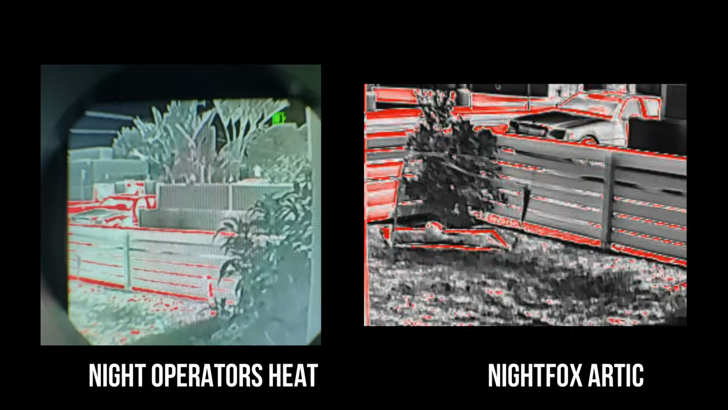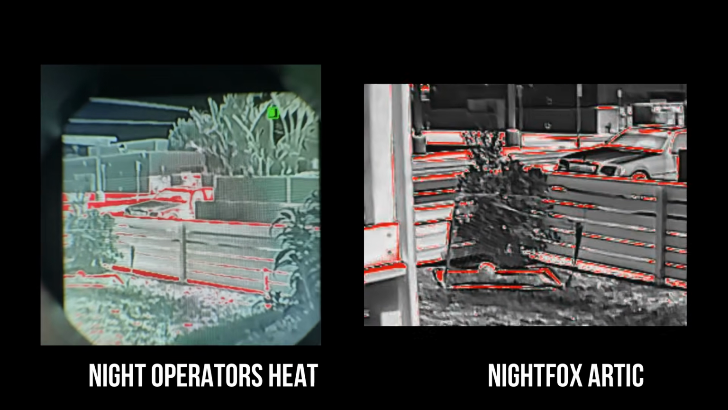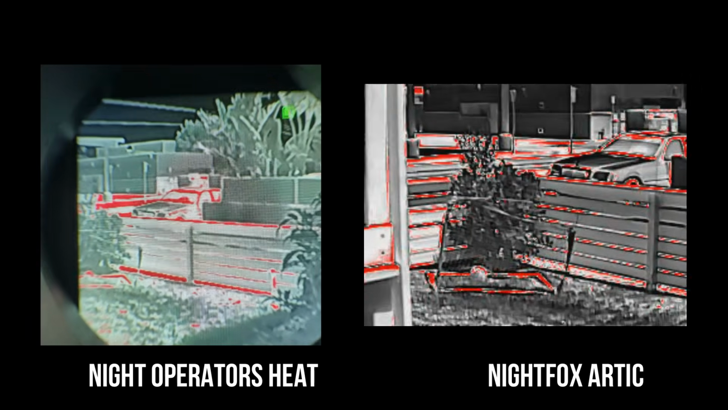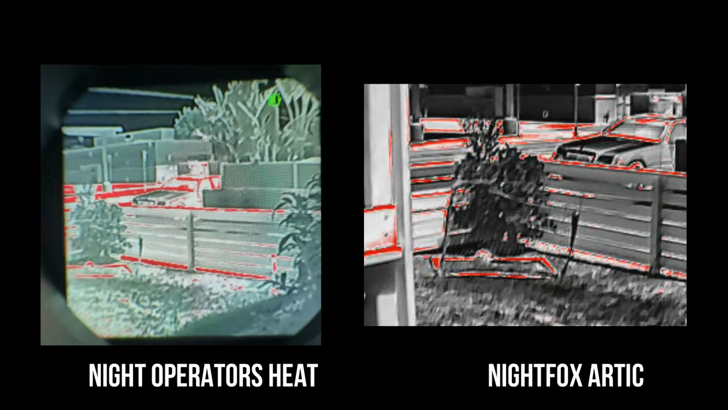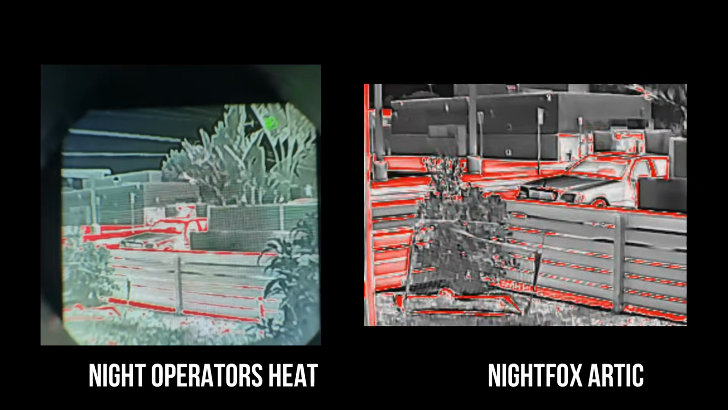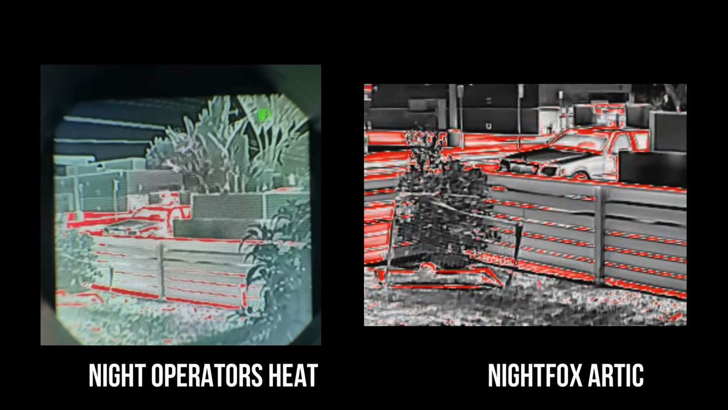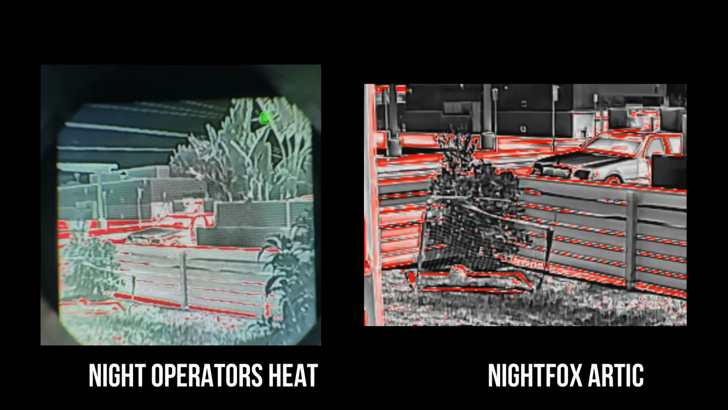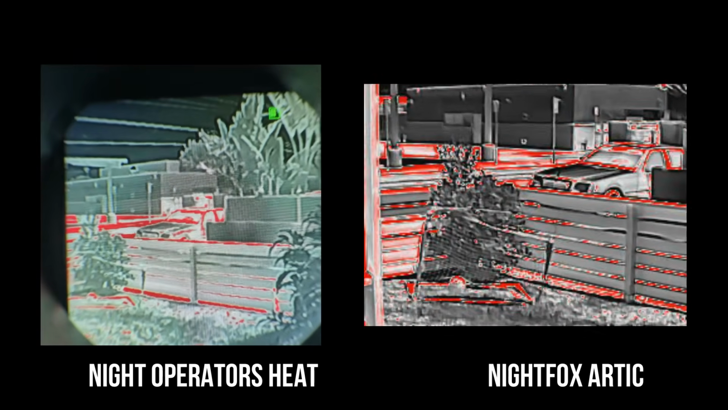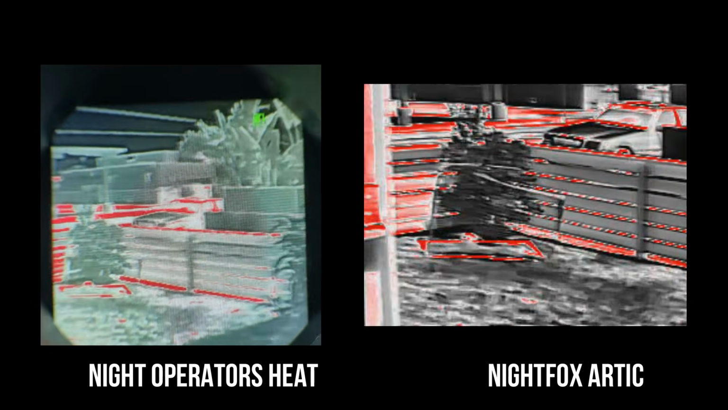The Arctic comes in with a 256 by 192 sensor at 50 frames per second and a slightly better sub 30 millikelvin sensitivity rating, but its field of view is considerably narrower at just under 24 degrees. The Arctic does beat out the Heat on detection ranges, 150 meters versus 100, and it brings IP65 weatherproofing and 9-hour battery life to the table. Both share the same 12 micron pixel pitch, so the core sensor technology is comparable.